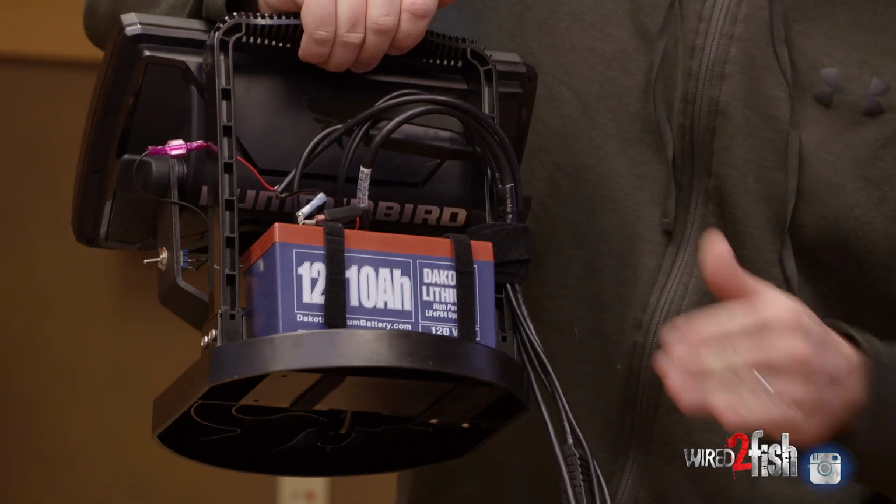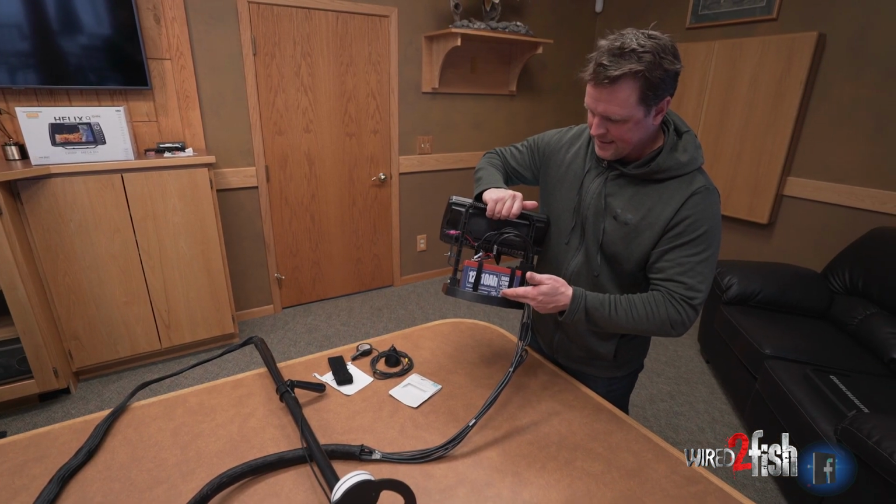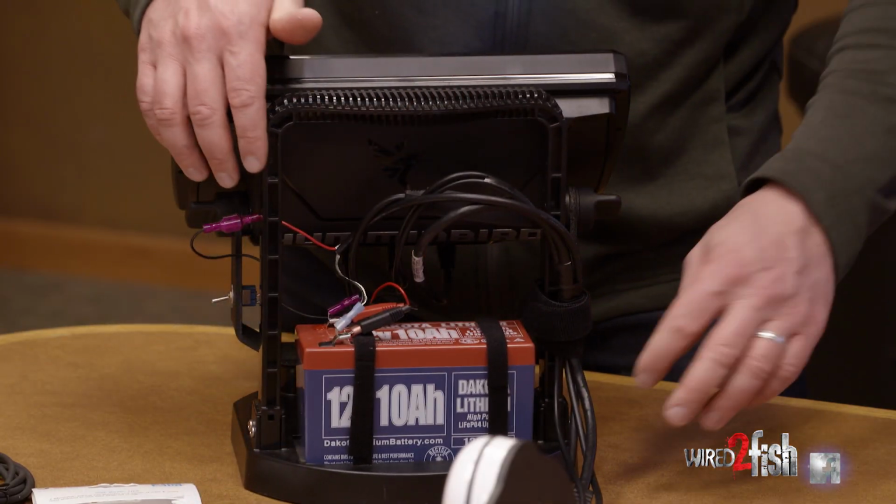The other thing you'll notice is we actually have a lithium ion in here now. Choose a battery that fits within the battery slot and go with the biggest amp hour you can find to maximize your runtime on the ice. The more amp hours, the longer run time.